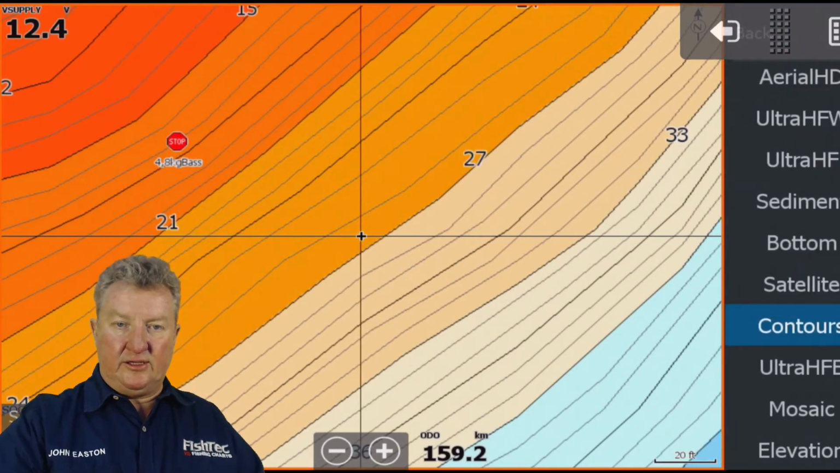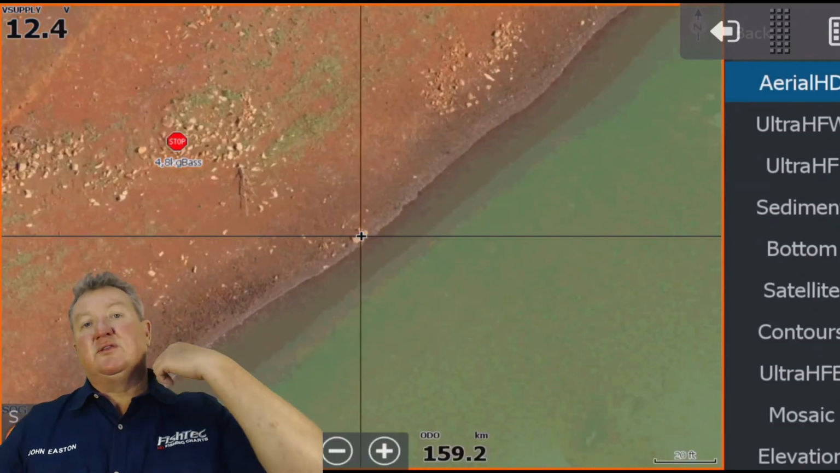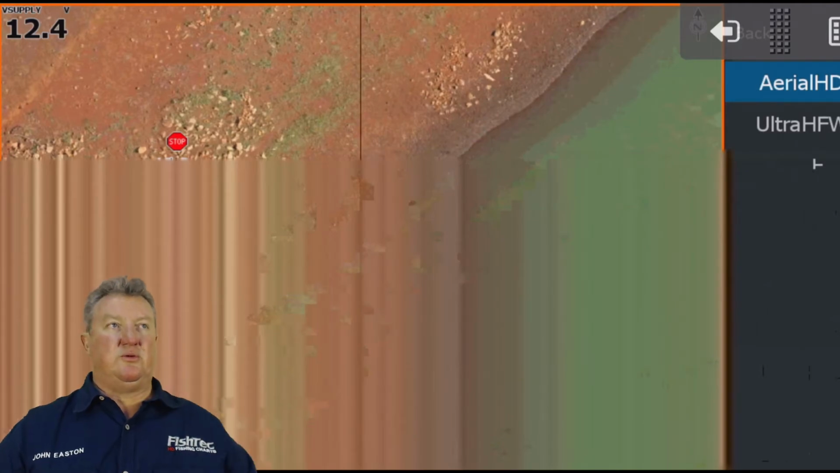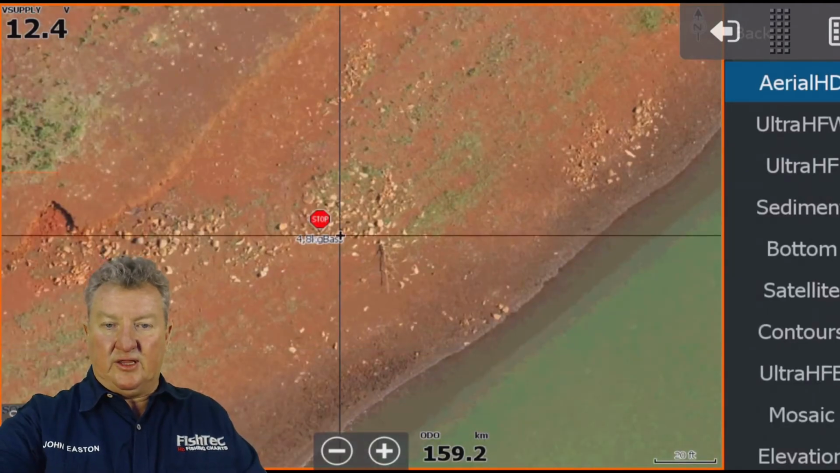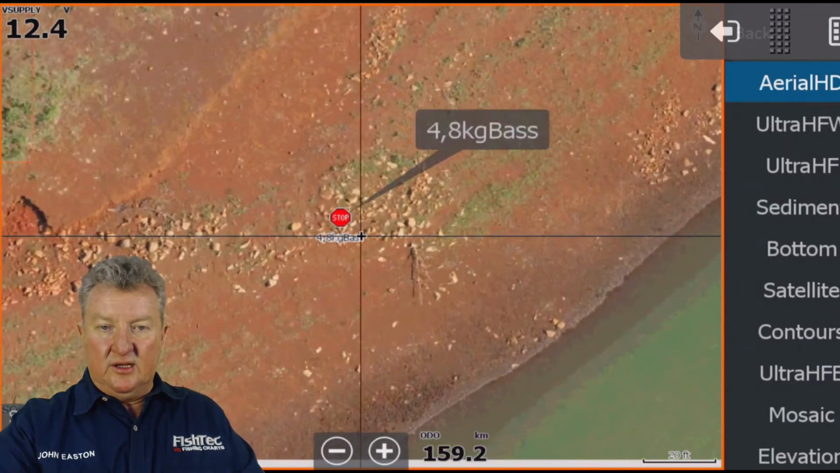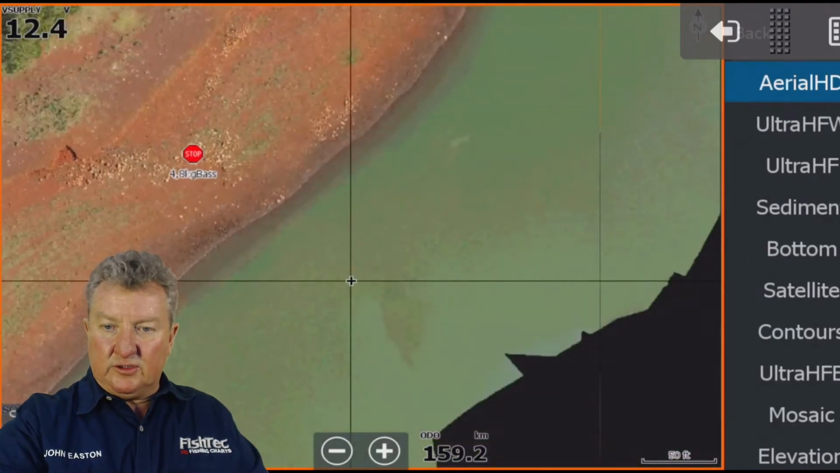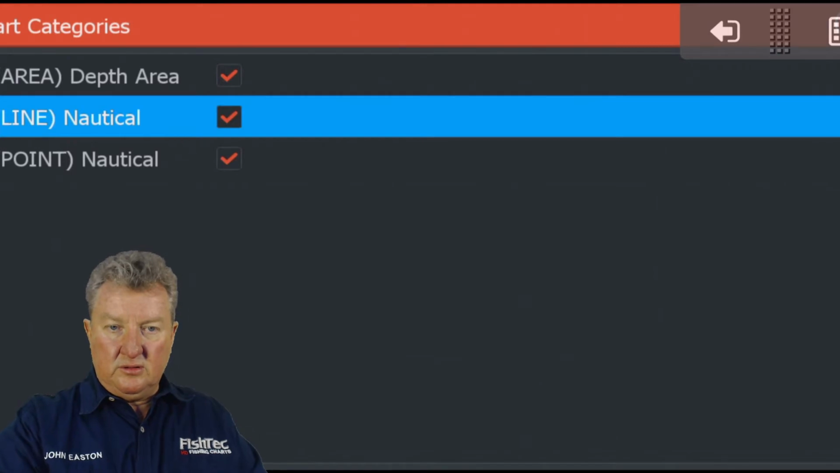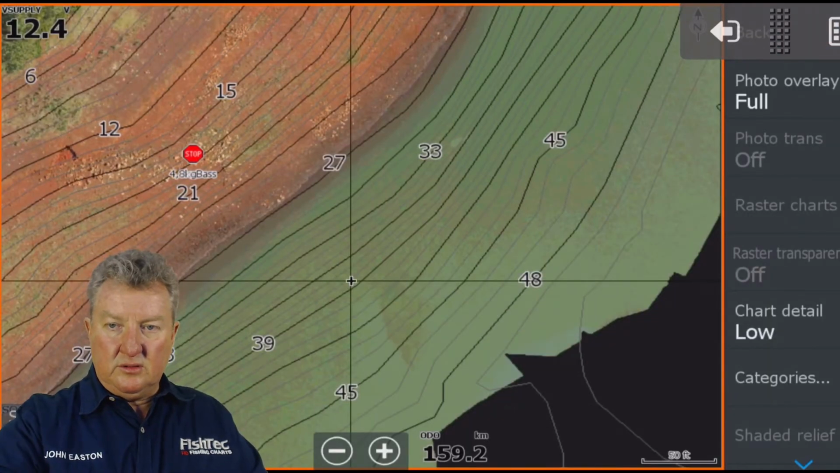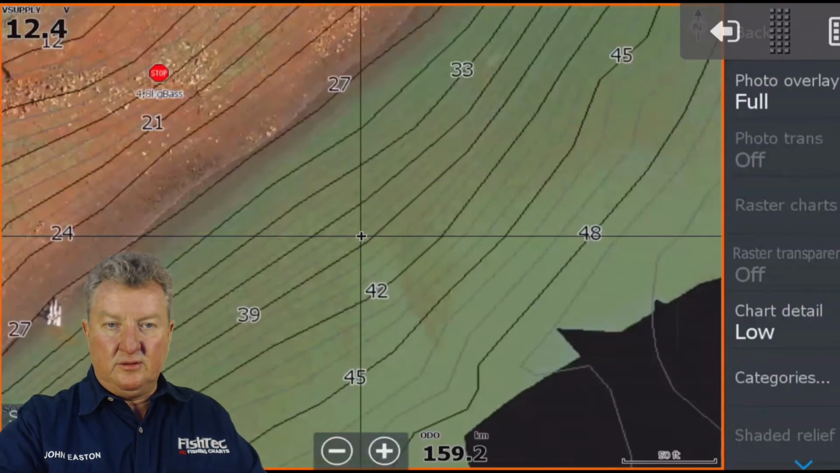Back to your aerial HD. So when I did this imagery, the dam was down about 27, 28 feet. And obviously from that picture there, it makes complete sense why those fish are typically there. I just want to see, why is this category... Oh, there we go.